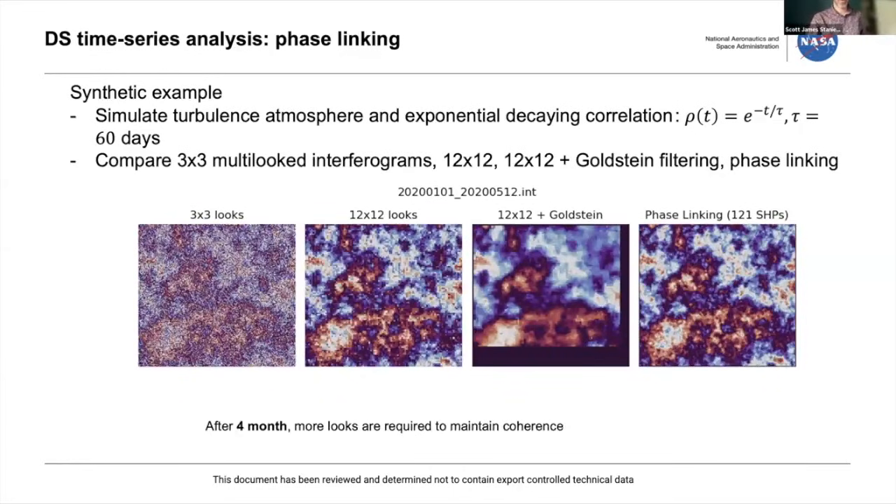As you look at longer and longer time baselines for this stack, so now I'm looking 4 months out, you start to not be able to take a small number of looks. So 3x3 becomes very noisy. You probably don't want to use that. In this case, the 12x12 still looks okay, and especially after Goldstein filtering, Goldstein filtering sometimes changes the phase and makes it strange, but it's definitely cleaner and easy to unwrap.